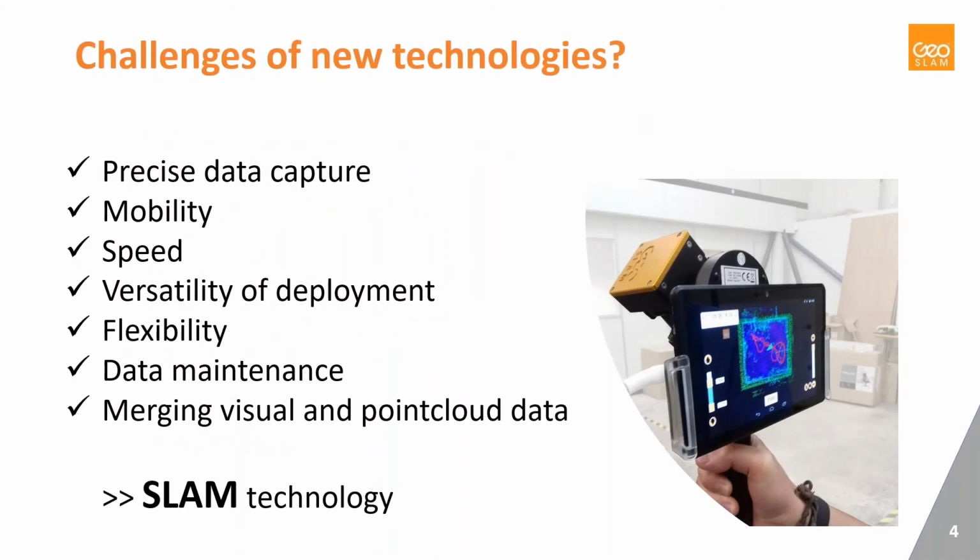So starting by the challenges of new technologies, how we see them going in this so-called fourth industrial revolution, which involves basically digitalization of everything, of all our assets, and not only assets, of all processes we do.